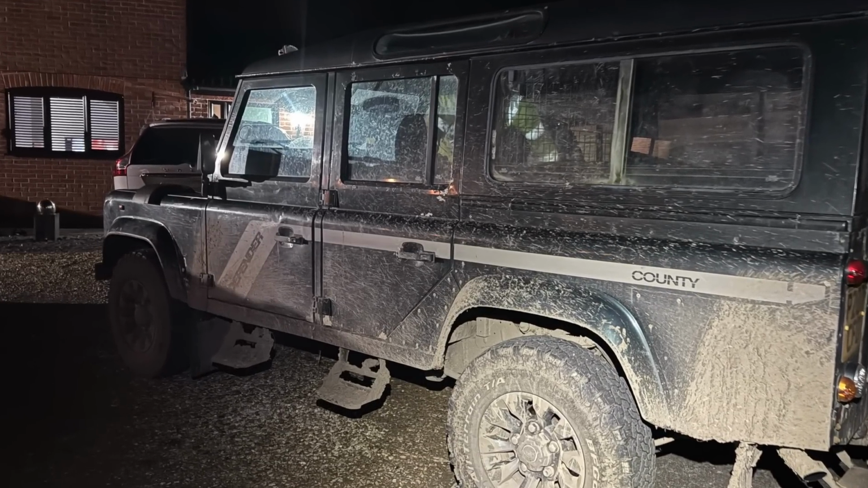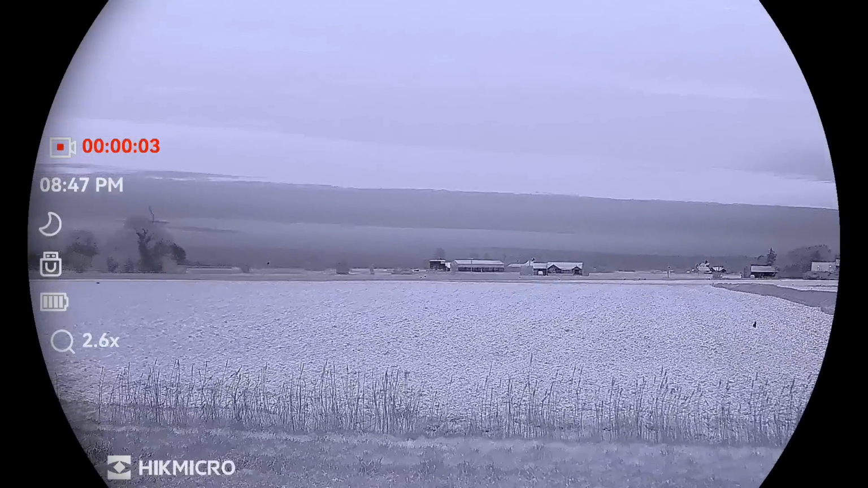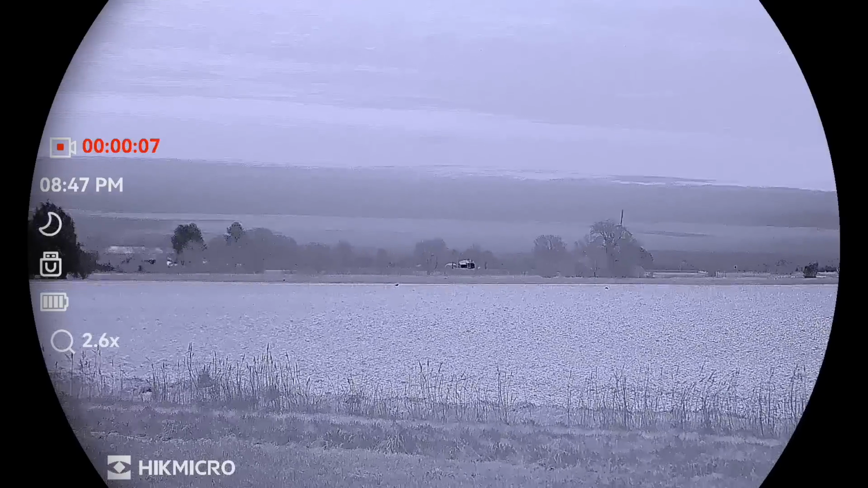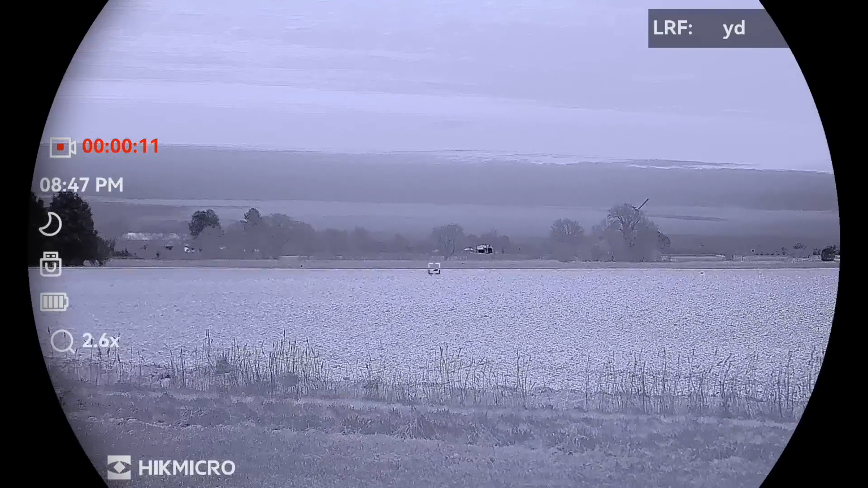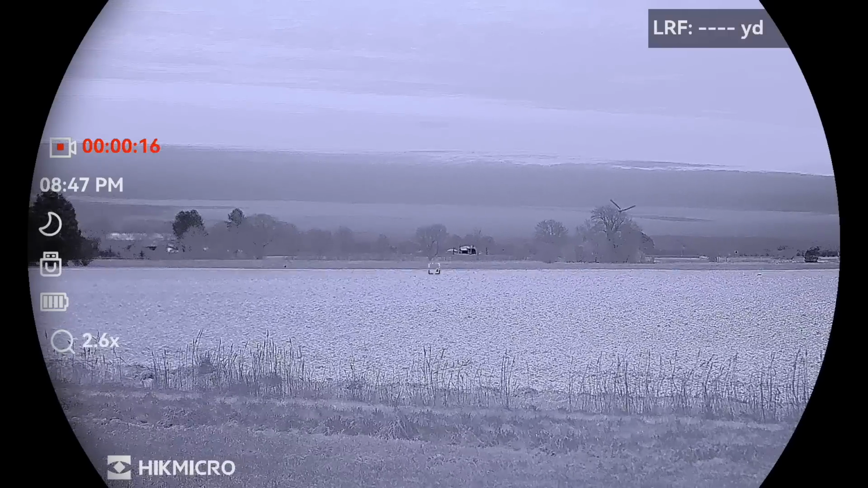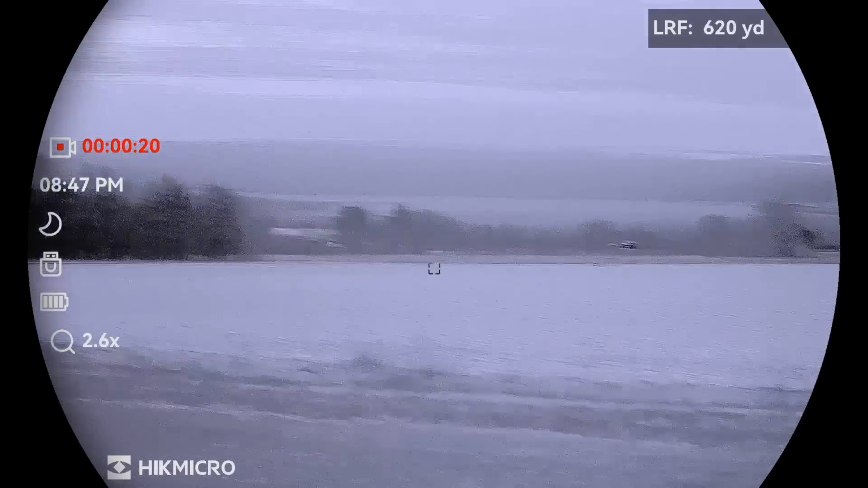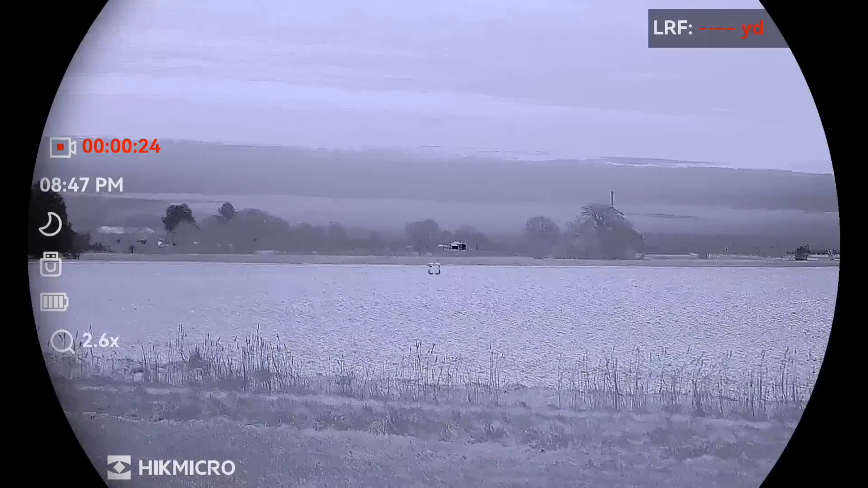Another night now, and I'm out with Sir Swear-a-lot in the Landy. Much closer to home, we're able to cover a good amount of ground, with the caller wailing away at a location that we often produce foxes. This fox was spotted some 600 yards away using the Hadbrock Pros, and even at that distance, the optical channel can still get eye shine, which I find absolutely incredible.